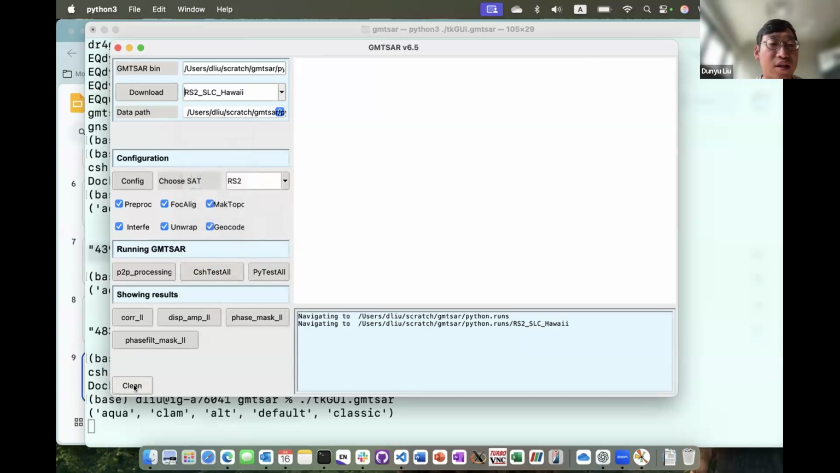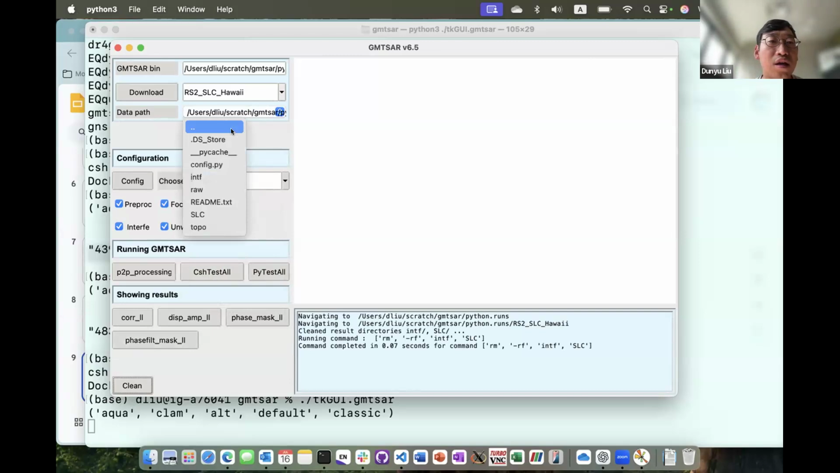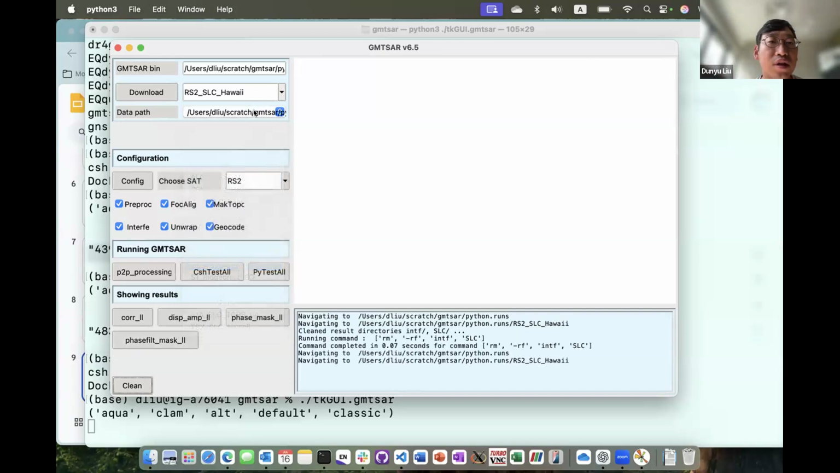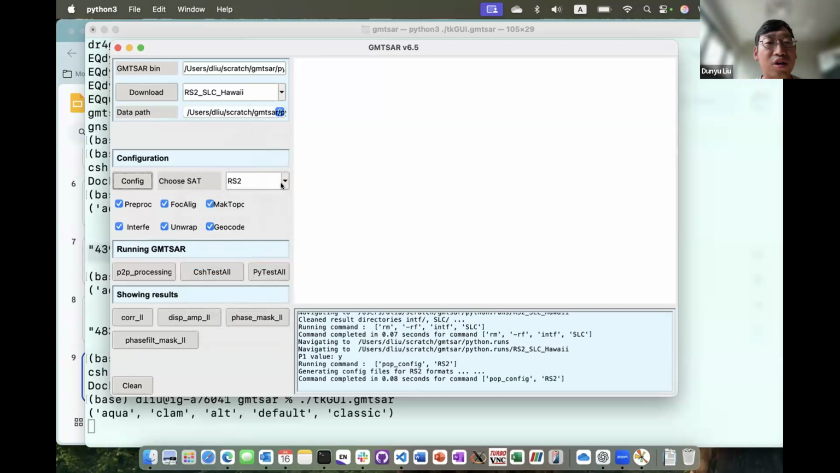But I can clean it. And if I get back to it, you see we don't have the int_f. And now I can just config. Basically the default is the RS2 satellite. You can try ALOS2 or S1 tops. Then you click config, and it will give you the configuration file.